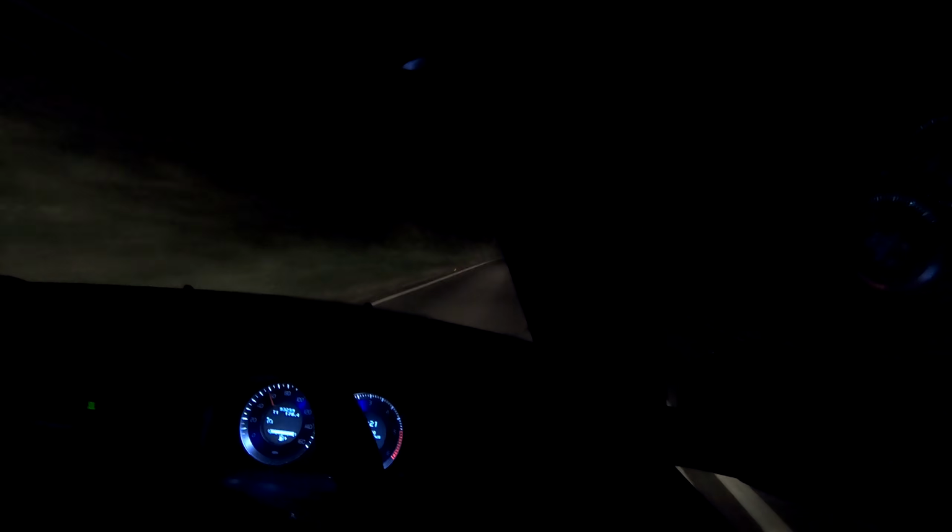The seats are heated, they're leather, and they feel like armchairs, which is what you want in a car that you're driving every single day. There's no point having an uncomfortable car that you're going to dread to get in after work or after a 12-hour shift at the crack of dawn. So this is the perfect car in that respect.